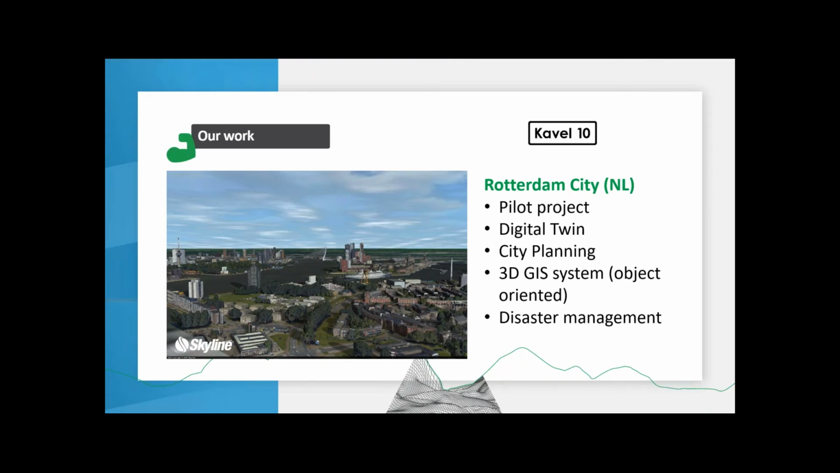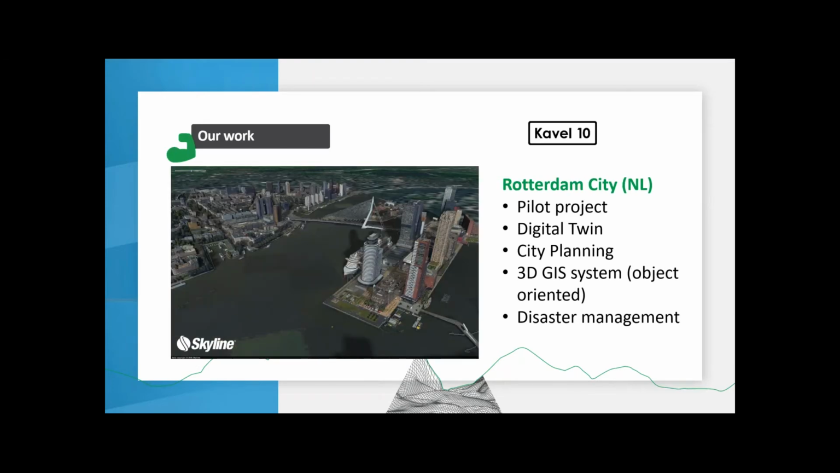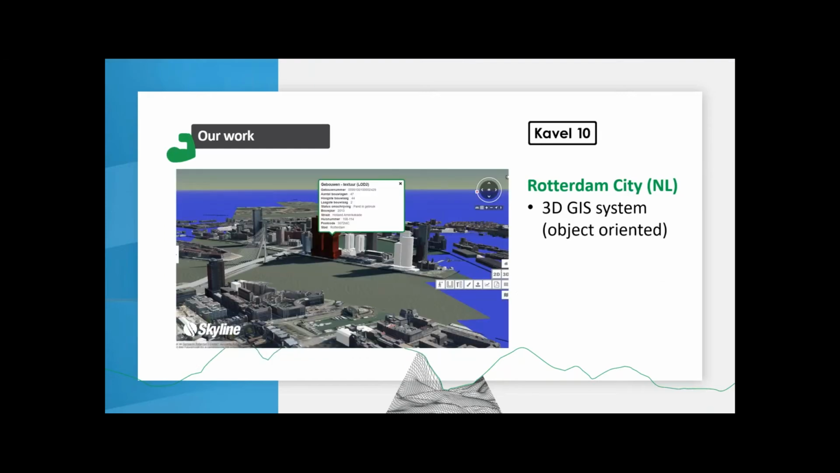So I will jump straight ahead to one more screenshot, to some applications of this Rotterdam City where you can really see it. Here in this case, we have a 3D model. So we have the mesh in there, but also a LOD, a modeled, simplified 3D model, let's say.